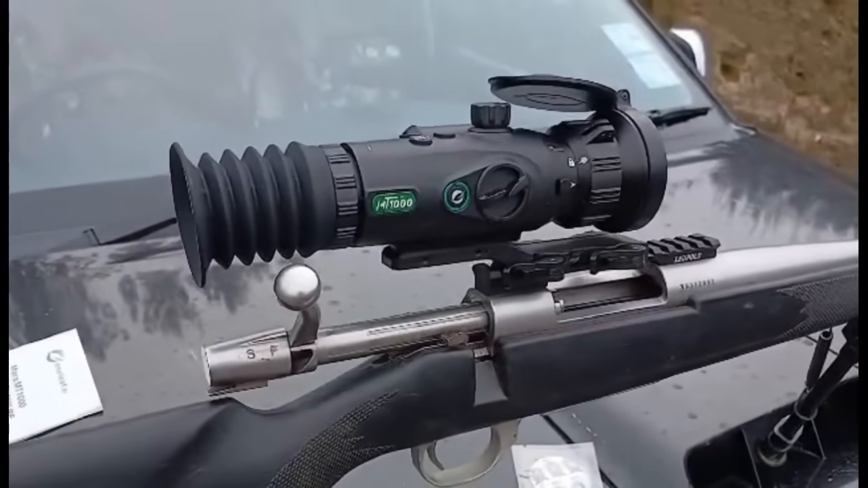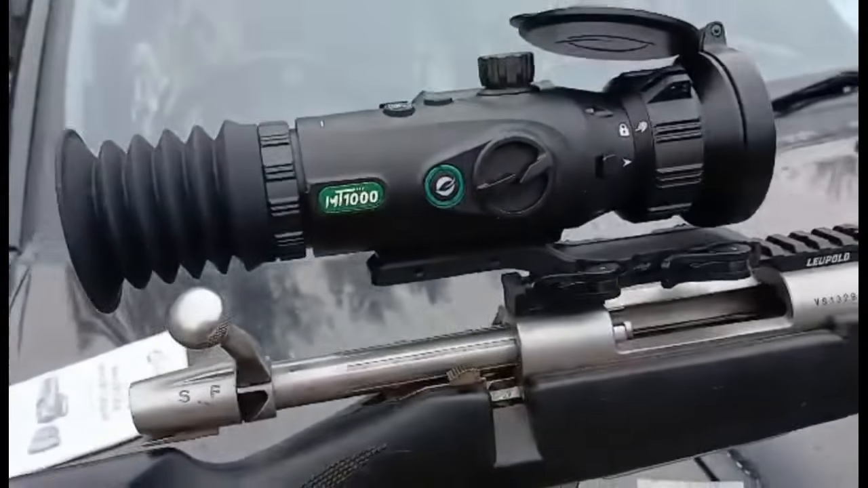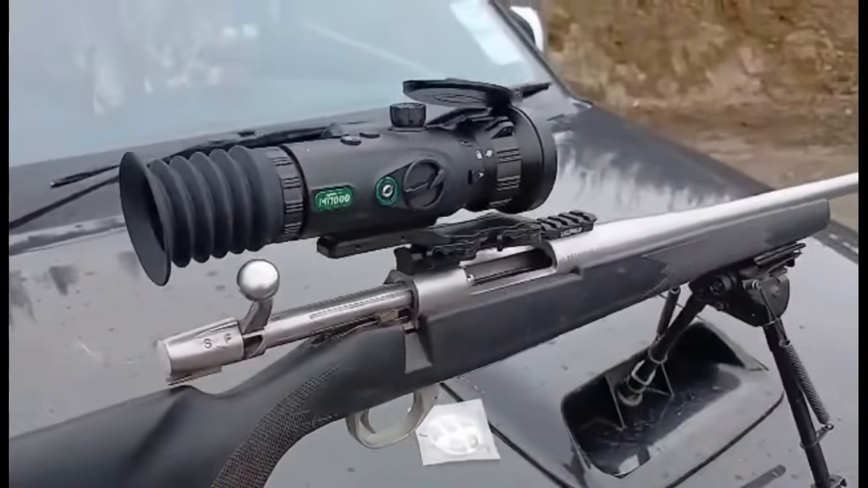Yeah, really looking forward to using it. The weather's been pretty bad lately, so as soon as it clears up a bit, I actually might get out tonight. If it's not going to rain tonight, might get out for a quick look around, see if there's any pigs or deer around tonight. So yeah, fingers crossed. So that's it there. One more shot through it and it'll be good to go, just to make sure.